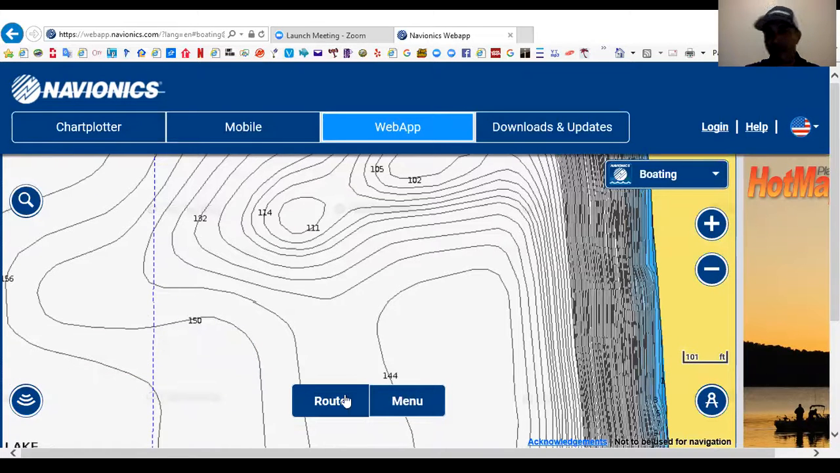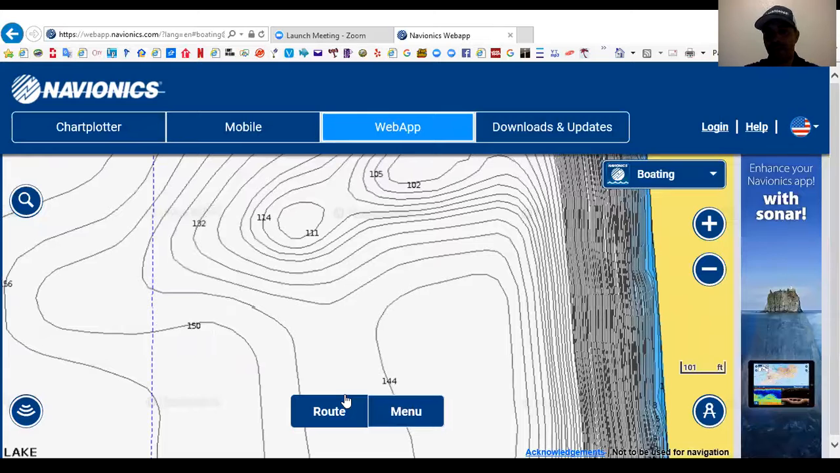You can make a route. If you're going to a new lake, we have something called Auto Route, which will help you get from dock to dock. So if you're going to a lake you've never been to and you don't want to get lost, particularly on a big lake, you can make a route on the web app. You could also make a route in the Navionics app on your phone or your tablet. So I just wanted to show you that real quick.